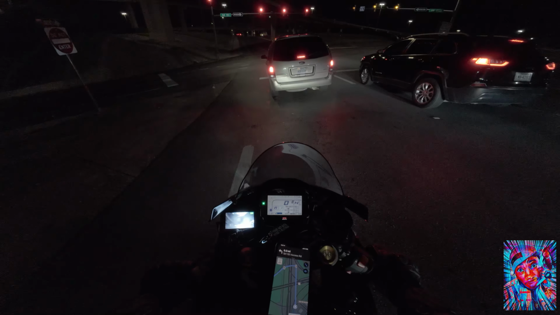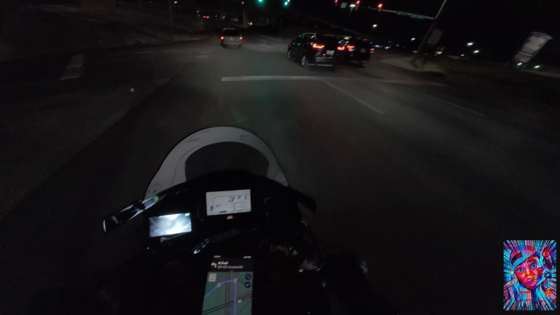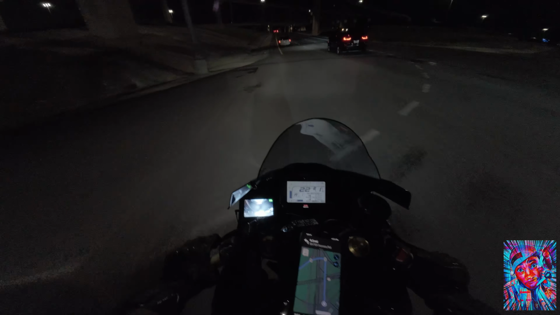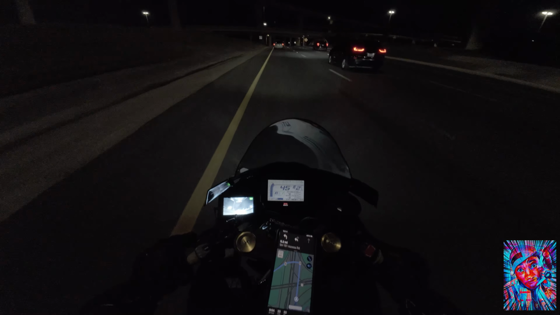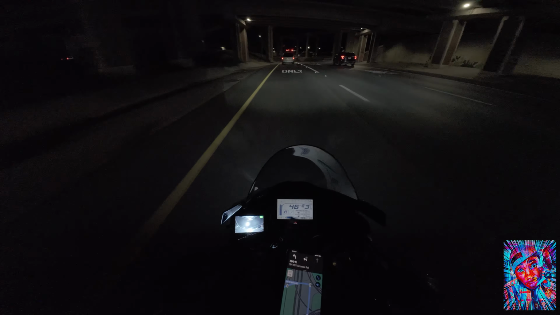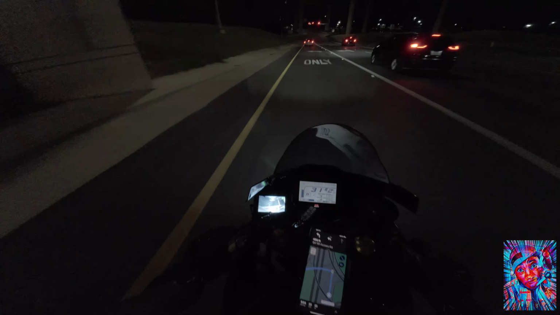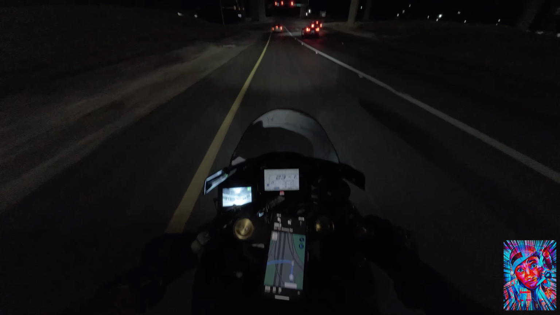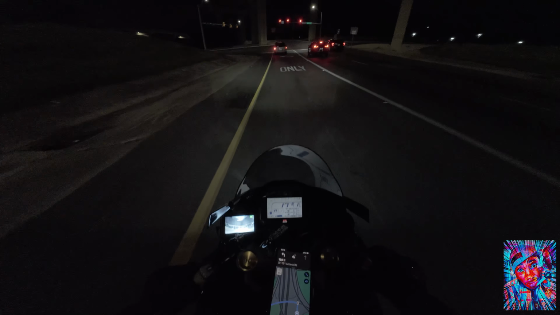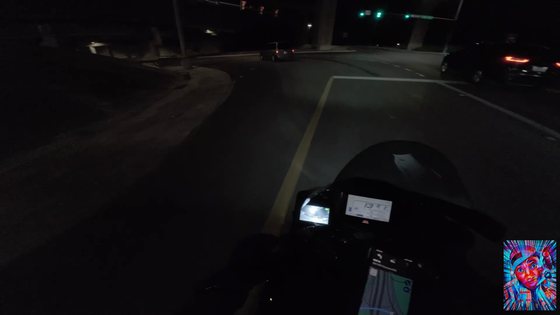I'm gonna have to just go back to the stock one, and use a regular one at night, because I want to do a little more riding at night.